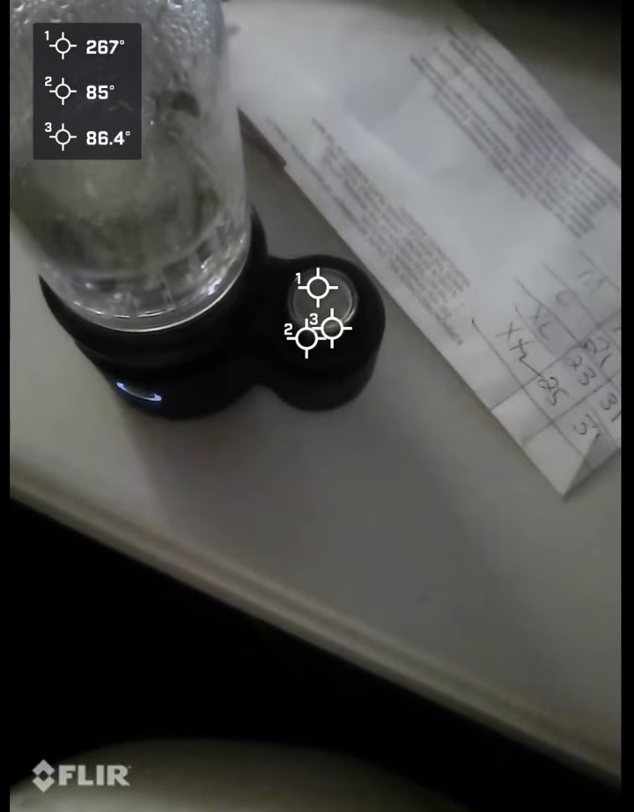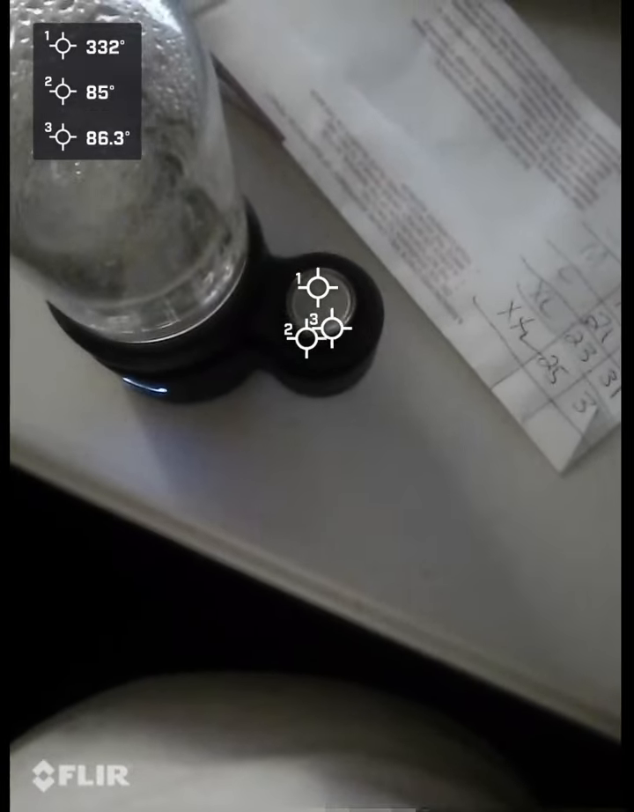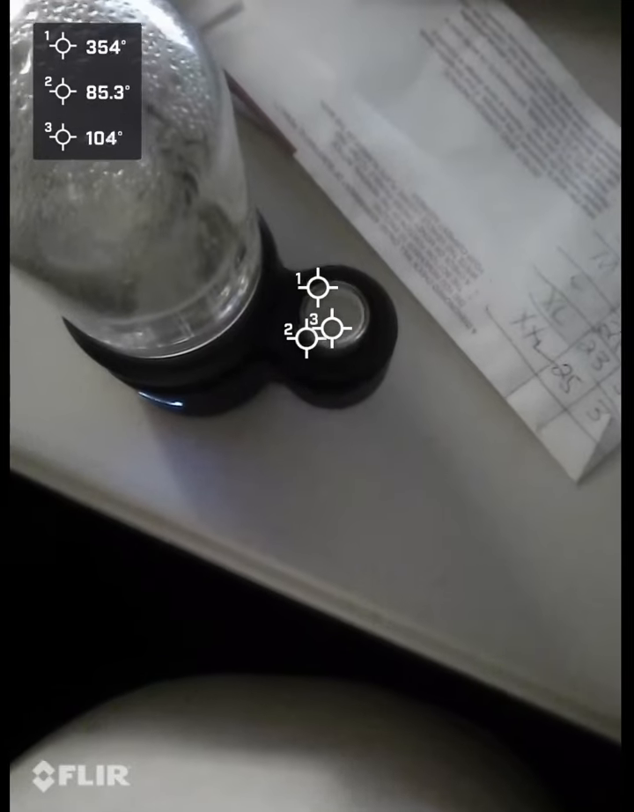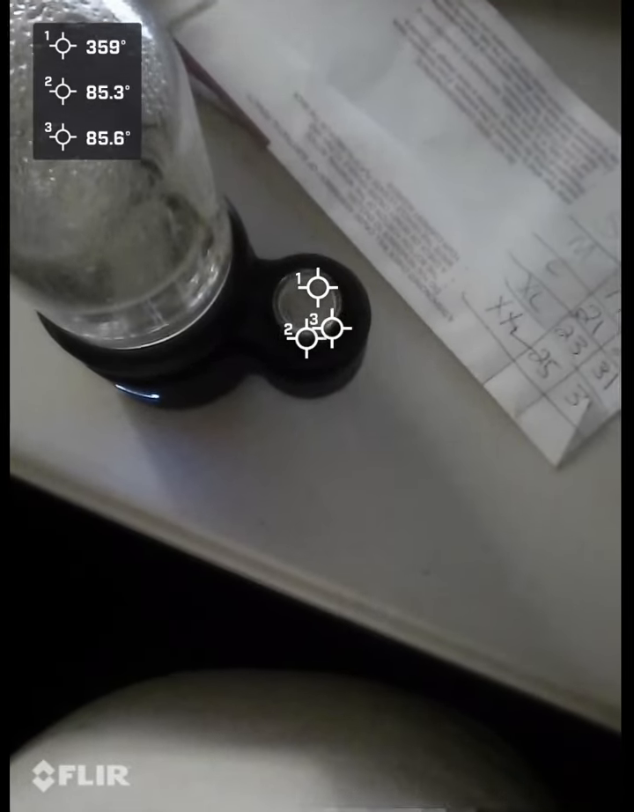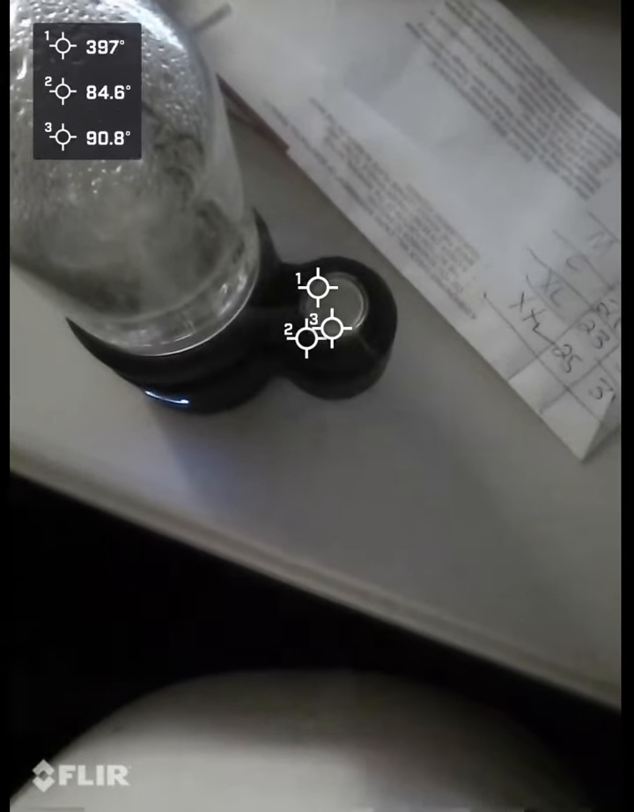finishes at. You can see there's 3 numbers in case I miss a spot. We're always just going to read the high numbers. Whatever we get for high numbers. Just moving it around a little bit just to make sure I get a proper reading. So this is the lowest setting.